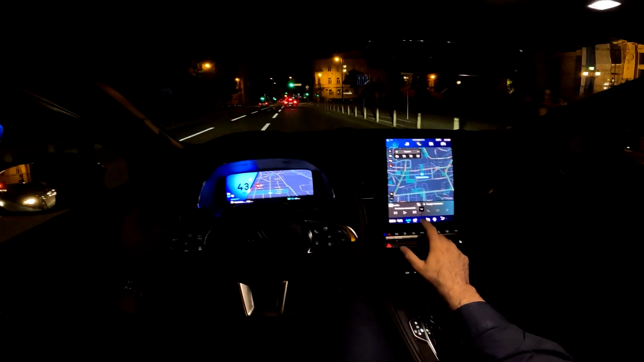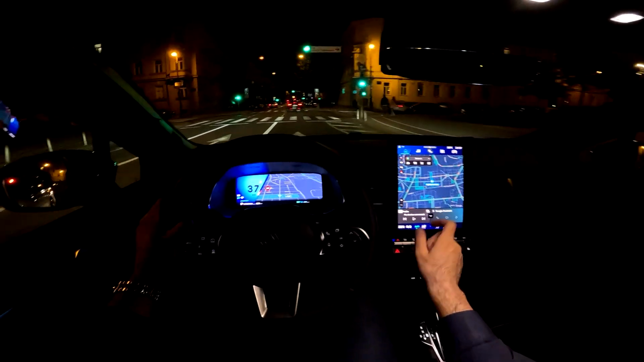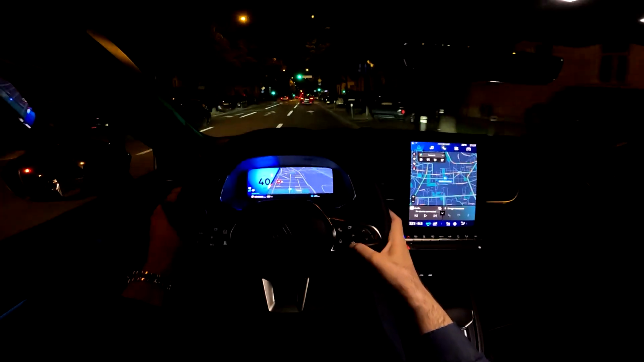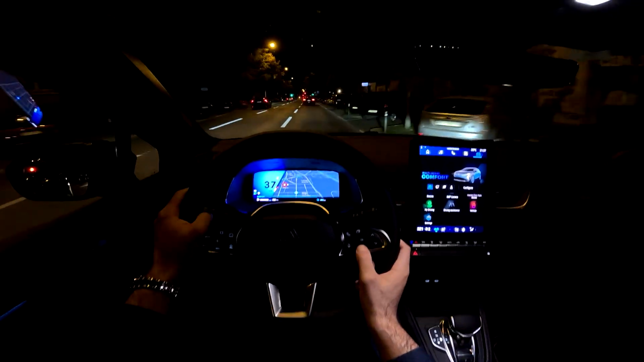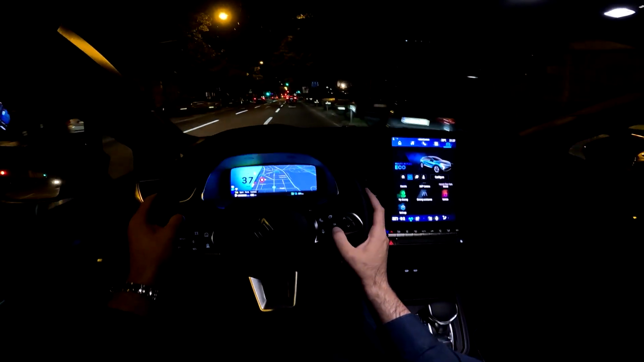And this car also has the heated seats and the heated steering wheel, which can be turned on here on the screen. And there are various driving modes that are available. Let me put this view here. You can change the driving modes here by pressing the button on the steering wheel. So now let's put the Eco, for example.